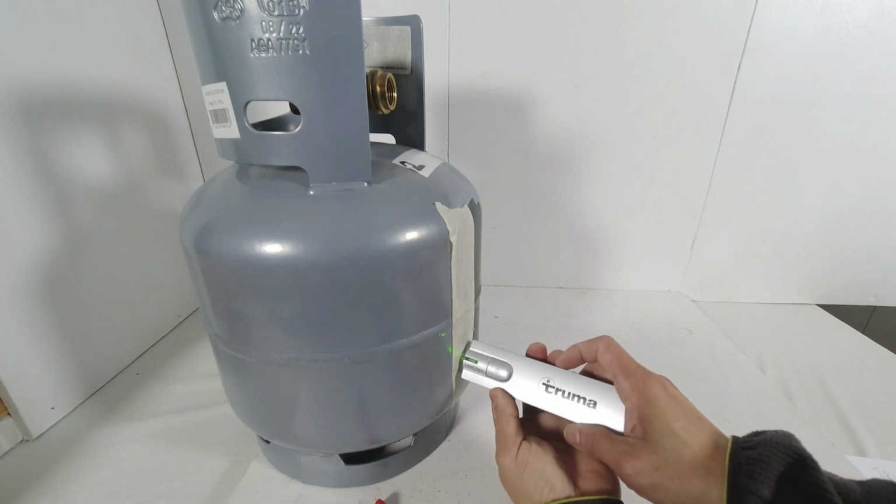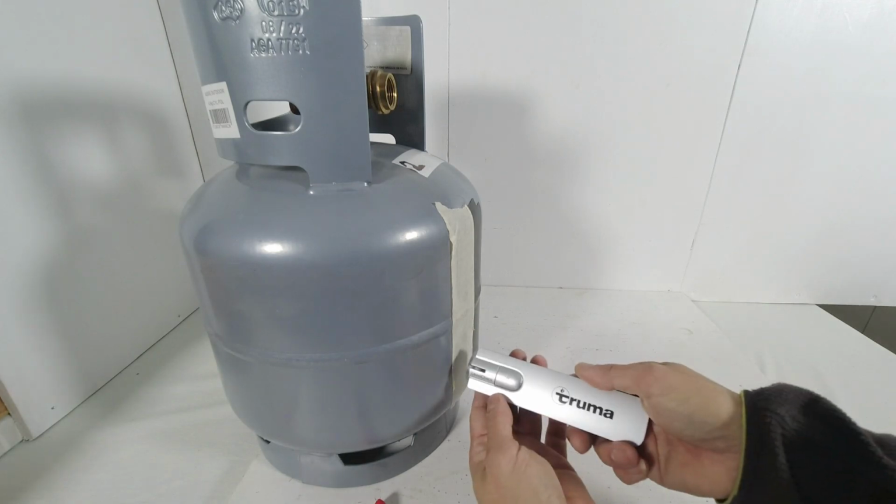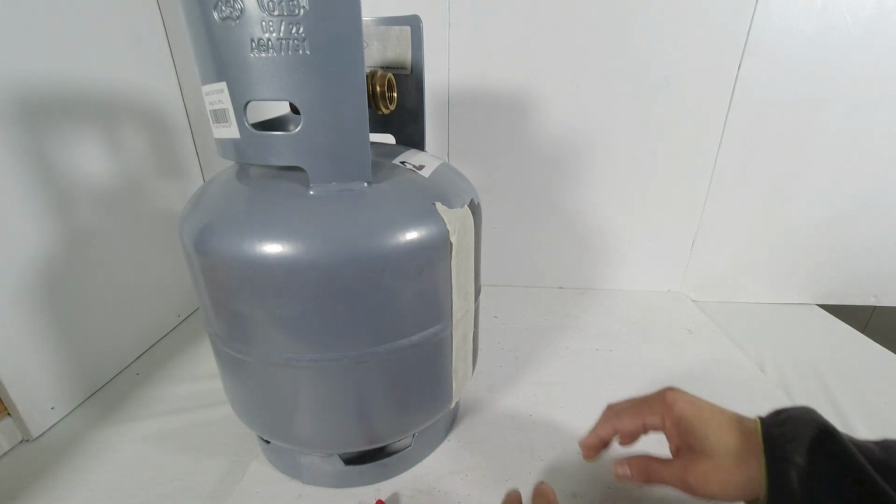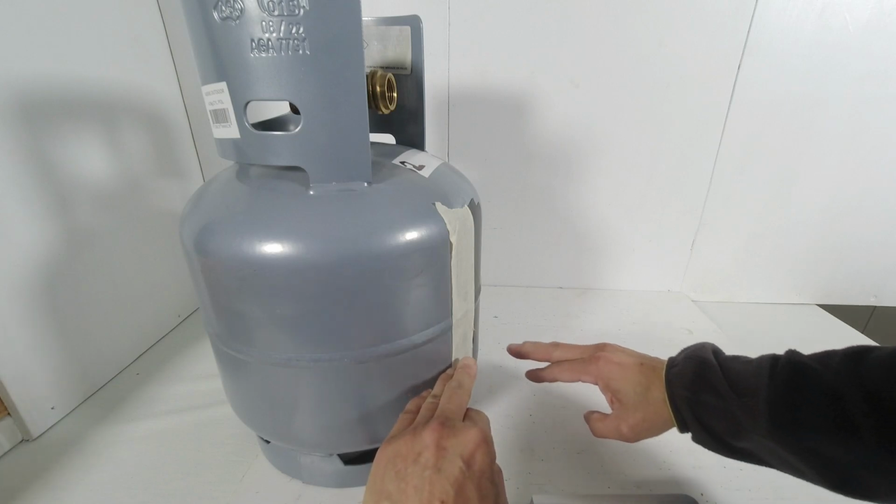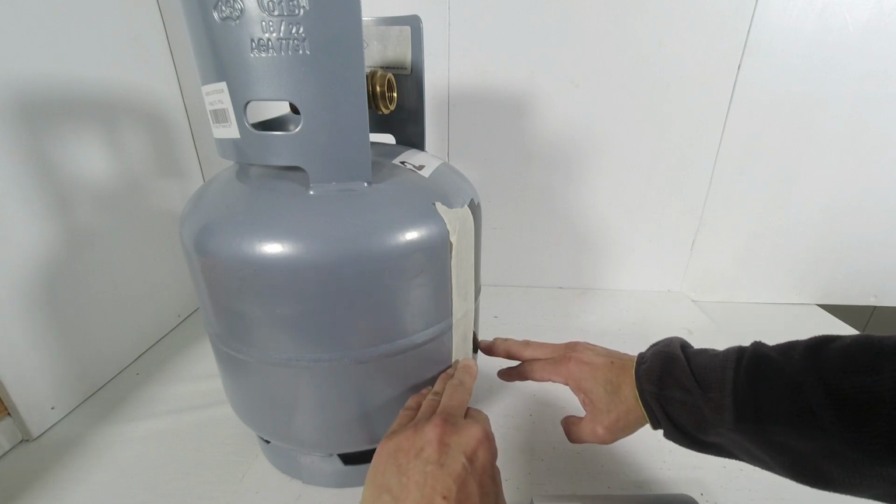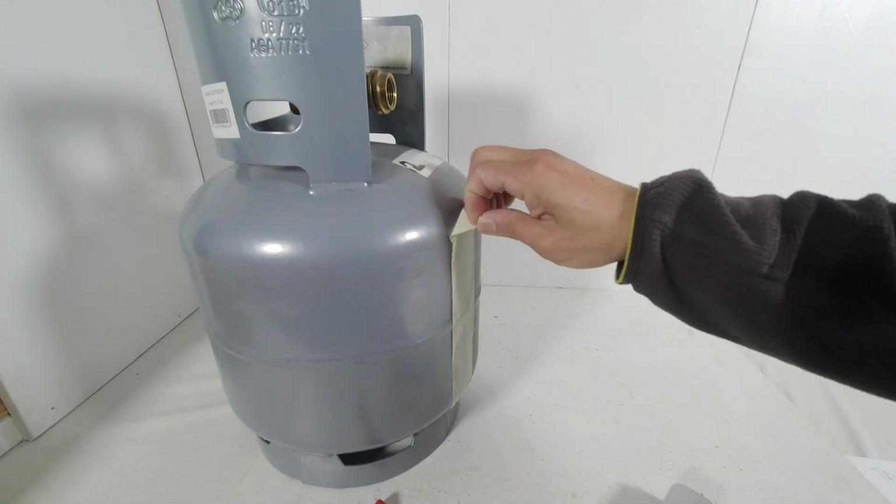It seems that if I try and measure it against the white paper masking tape, it becomes inaccurate. The level difference between here, indicated on the masking tape, versus here, without the masking tape but straight against the steel. So there you go.